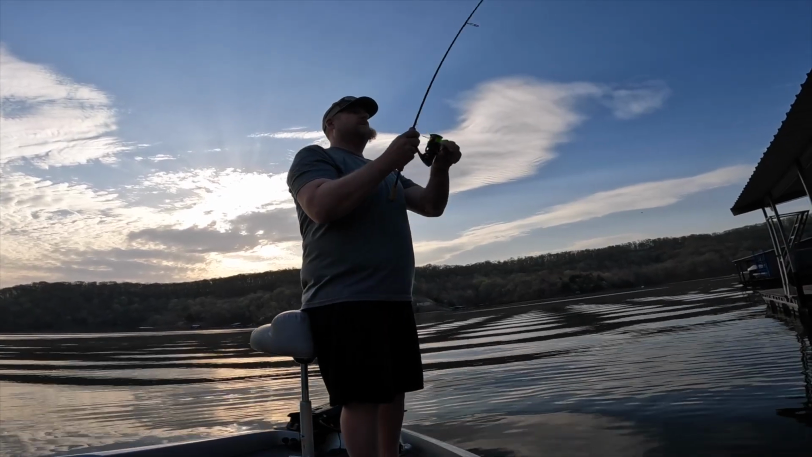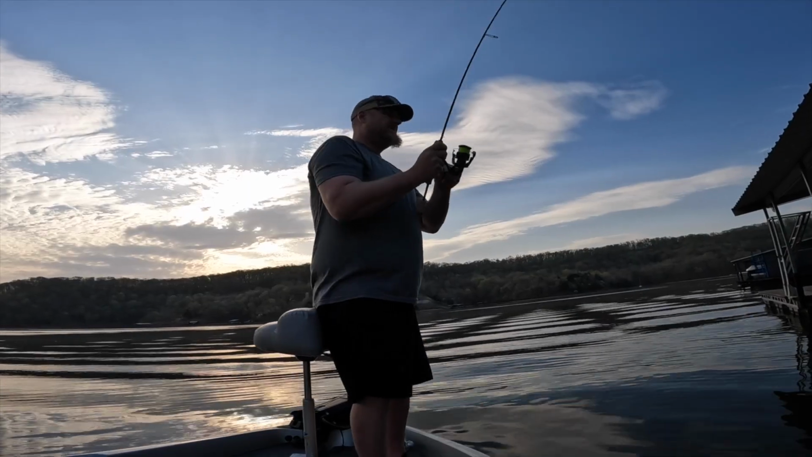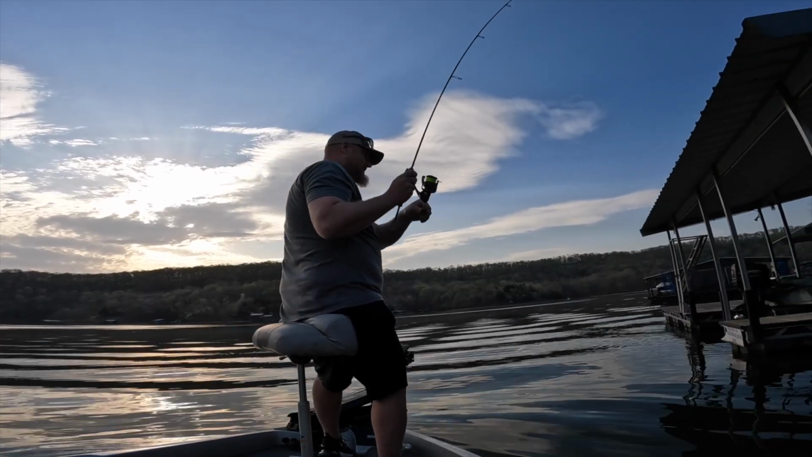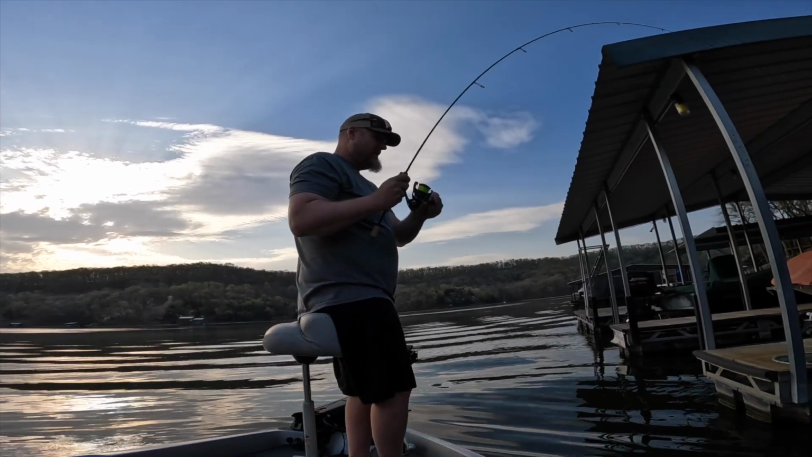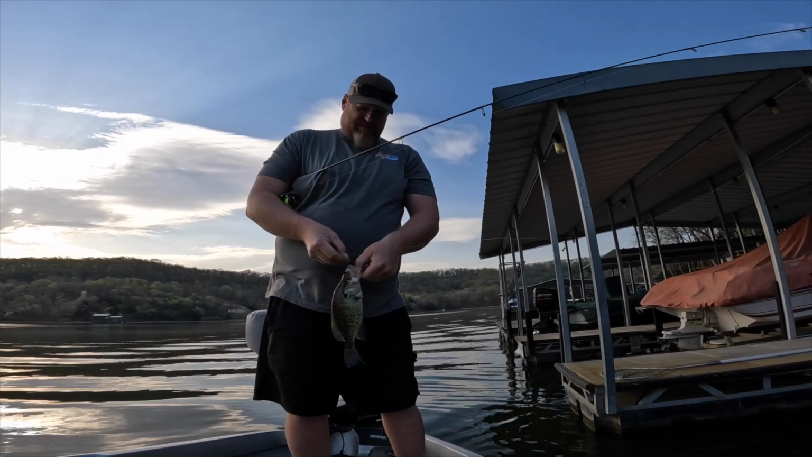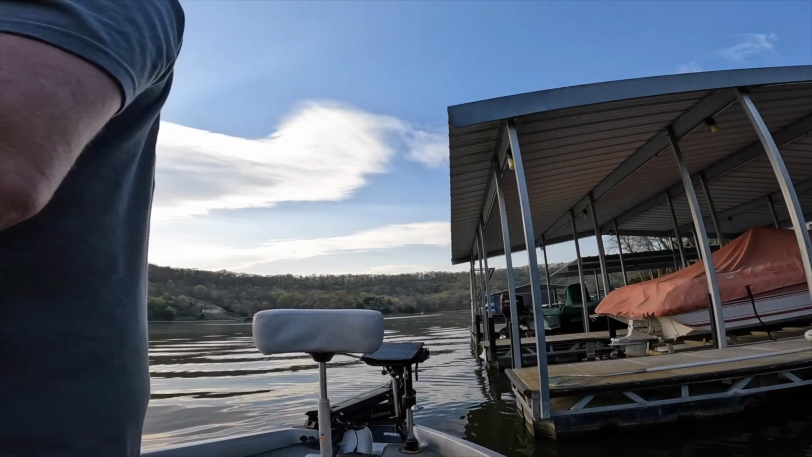That feels like a crappie. Yeah. Right on the cable, yeah. Feels like a good crappie. Yeah, looks like the one I got. Nope, yeah. That's a good little crappie. We'll take 30 of them. Nothing spectacular, but oh, yeah.